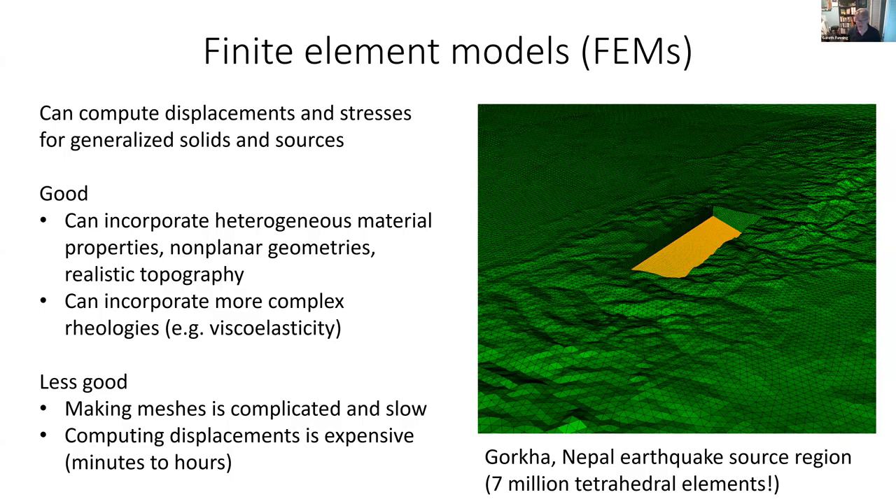We know how to do this, but very few people go to this trouble usually because it's a lot of work. Making the meshes complicated, and computing the displacements from such a model is also quite computationally expensive. But in some cases, this might be the thing you want to do.